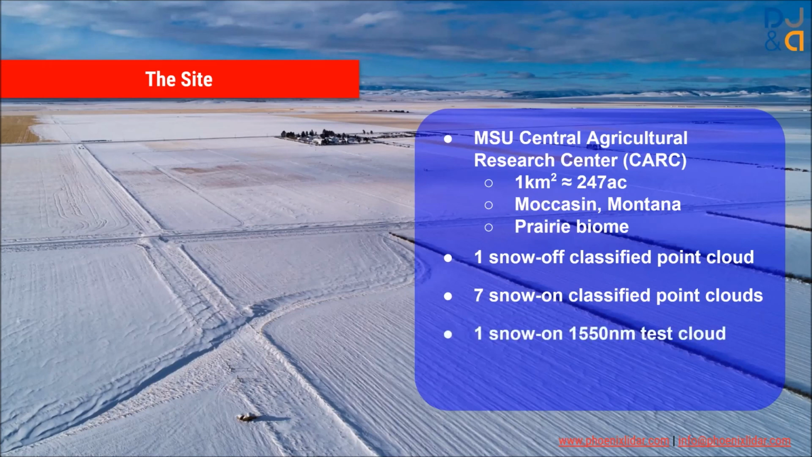We also collected, and I'll get into why this is important later, an additional 8th test LiDAR sample using 1550 nanometer LiDAR, which is not the wavelength that you would typically want to use for this type of work, but we had that sensor available to us and wanted to try it as a comparison.